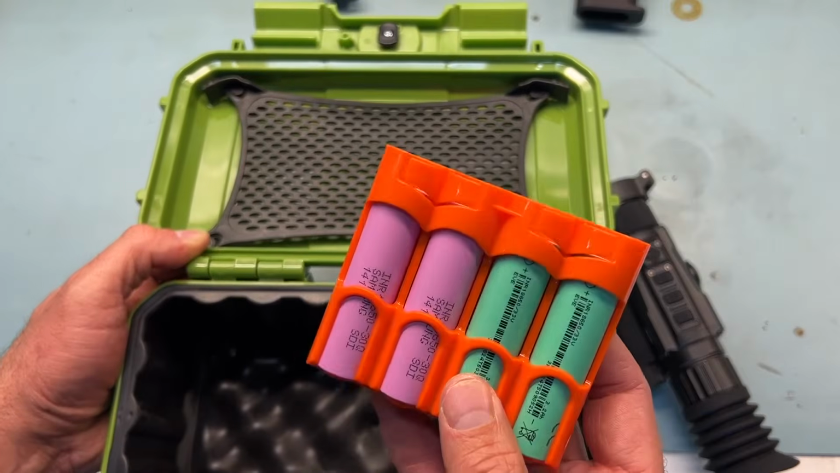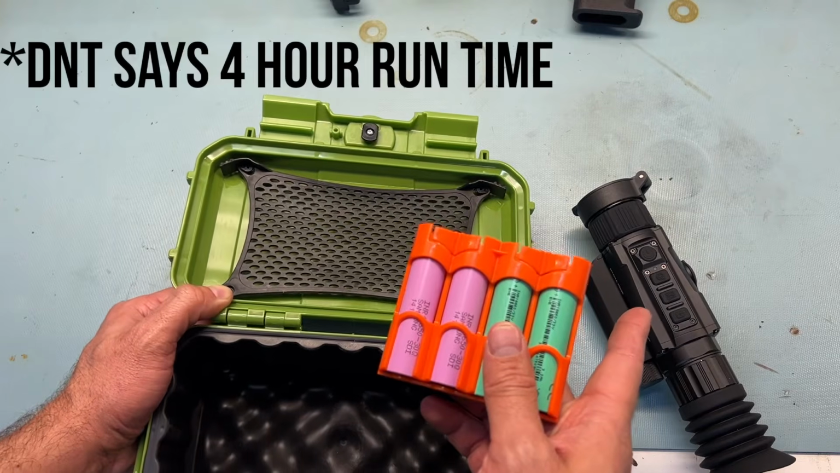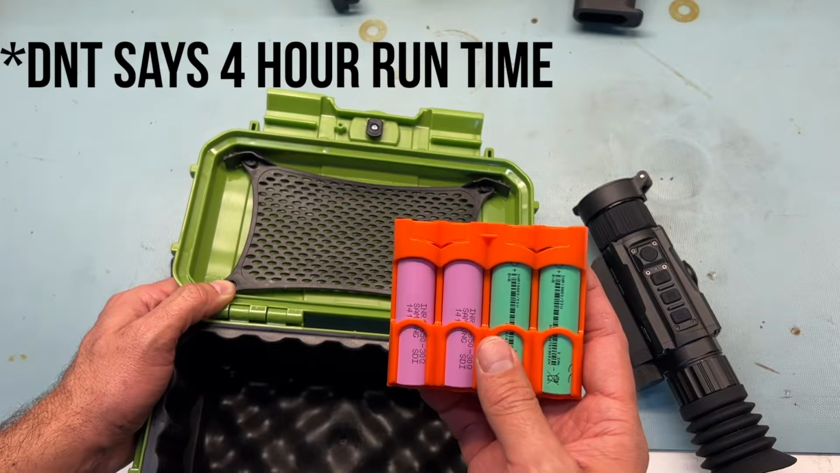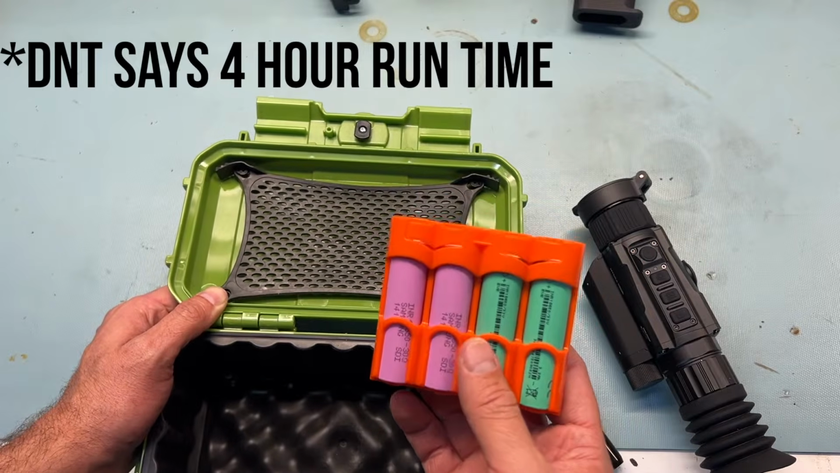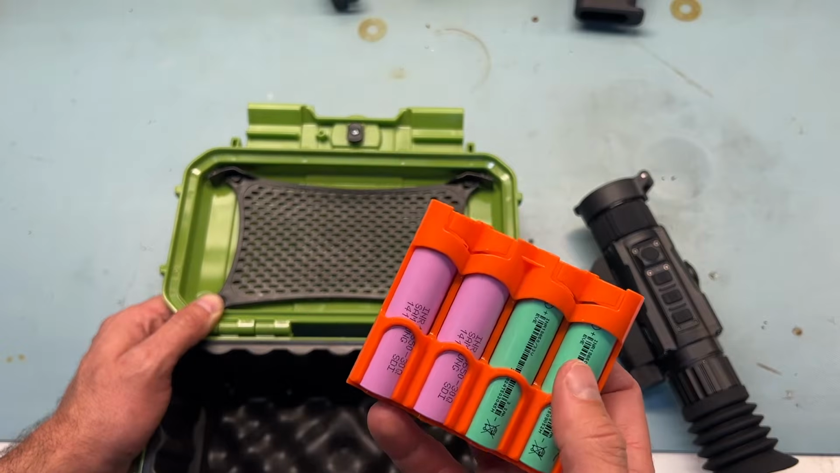Also, I highly recommend extra batteries. I think DNT says the optic runs 6 to 8 hours, I believe, on a single battery. I'll correct that if I need to on the screen here. From what I find, usually it's a bit shorter than what manufacturers say, especially if the night is super cold outside. So carry some extra 18650 batteries.